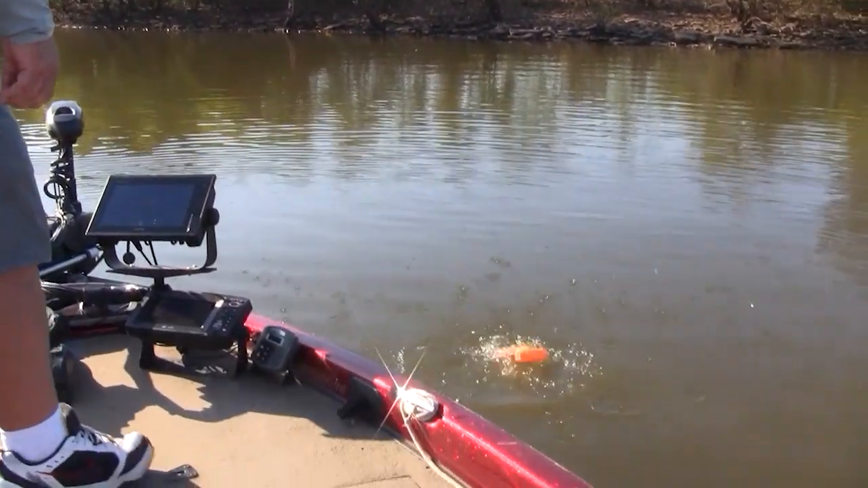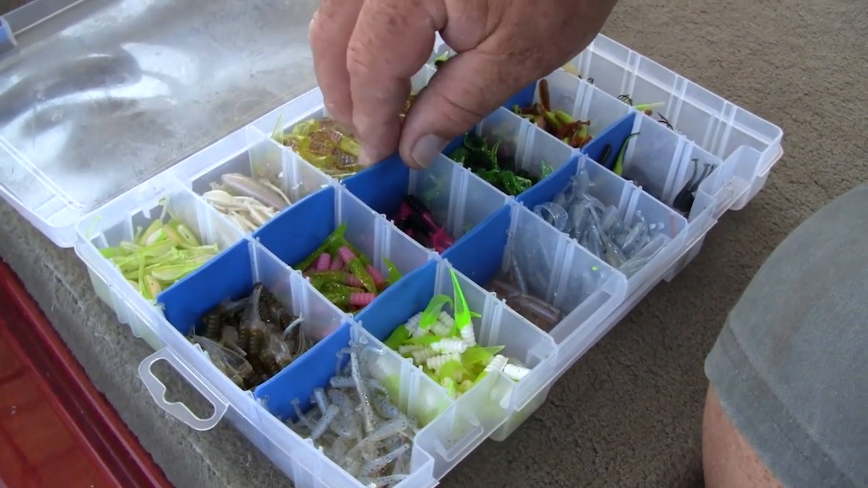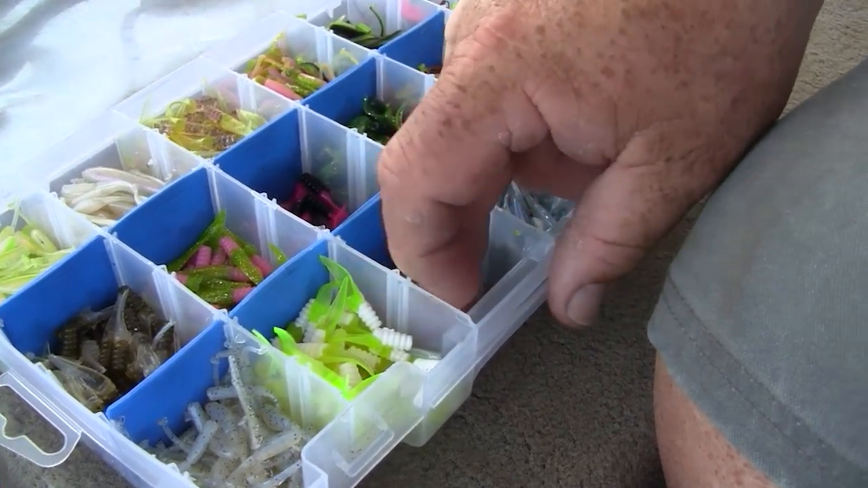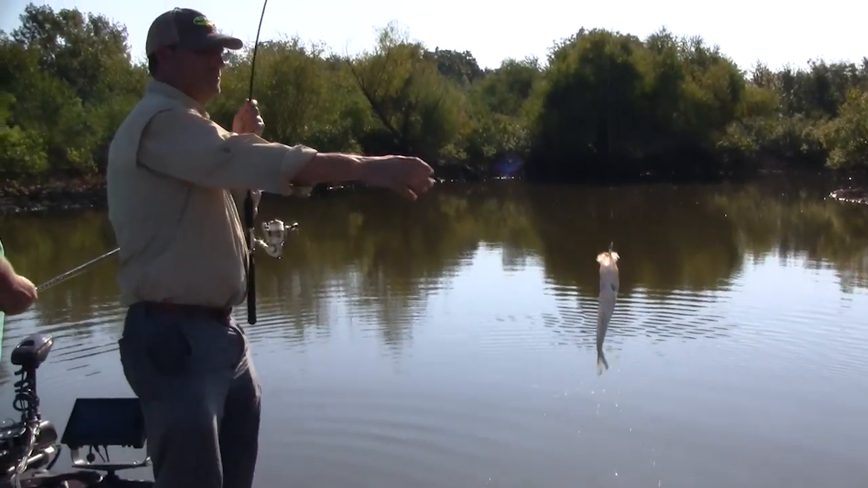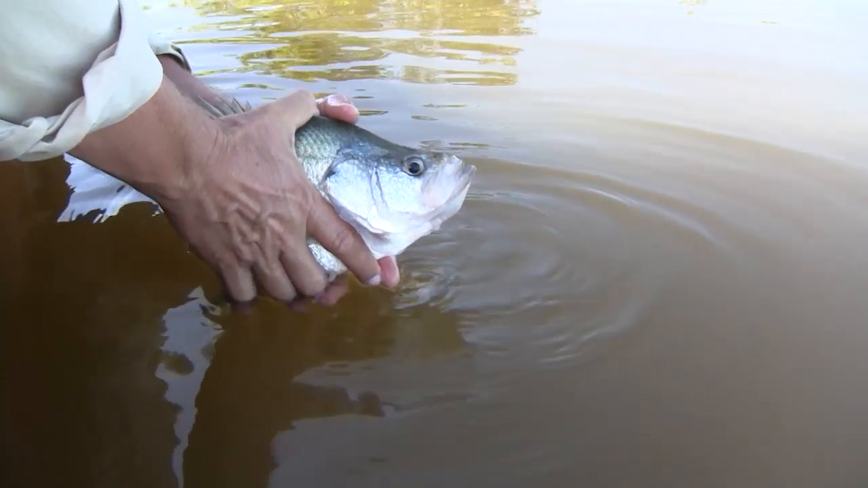On the brush piles, it seemed like the best depth was that 10 to 12 foot depth range. Now Gary's been having his best success there on the Bobby Garland itty bit swimmer in the mayfly color, but we also caught a good number of fish on some of the other body styles too, including the 2-inch baby shad and mayfly, monkey milk, and we were catching those fish at the top of the brush piles about 6 to 8 feet down.